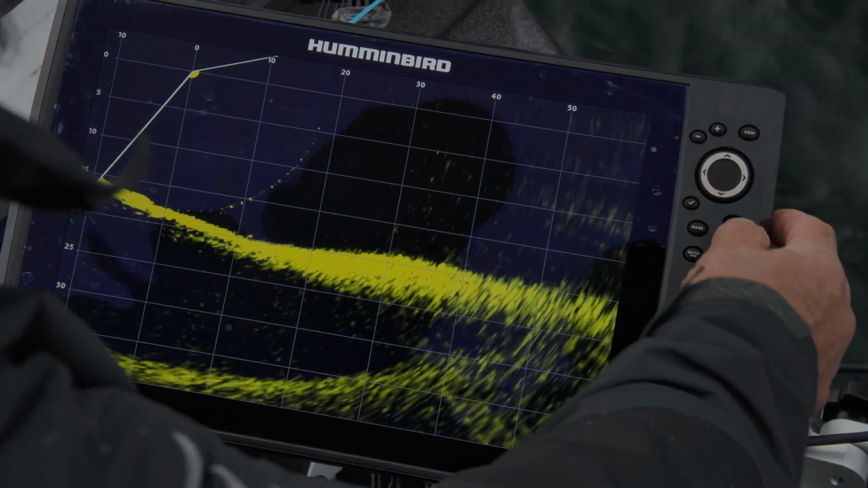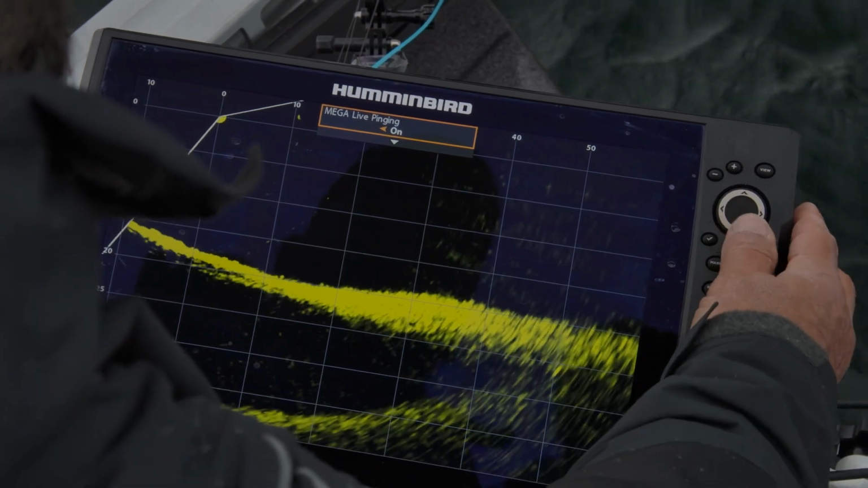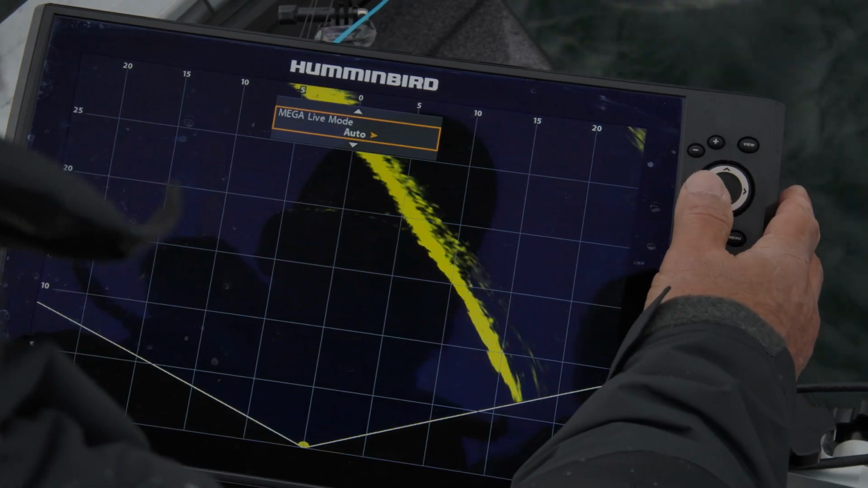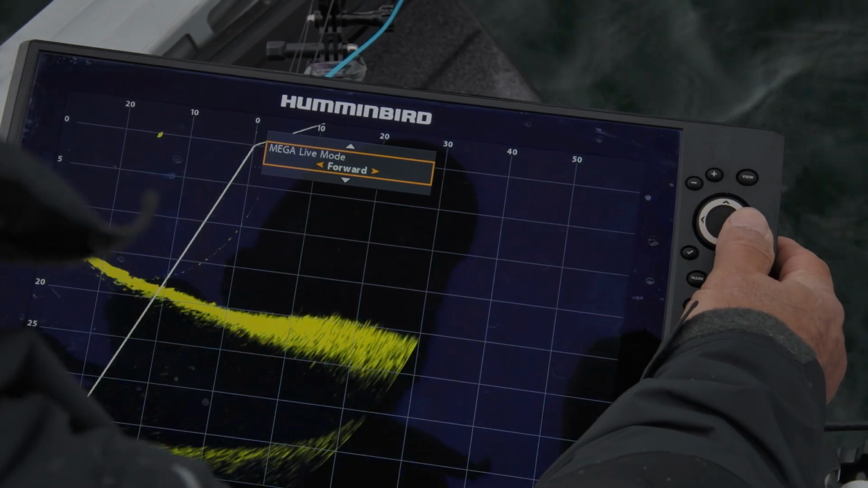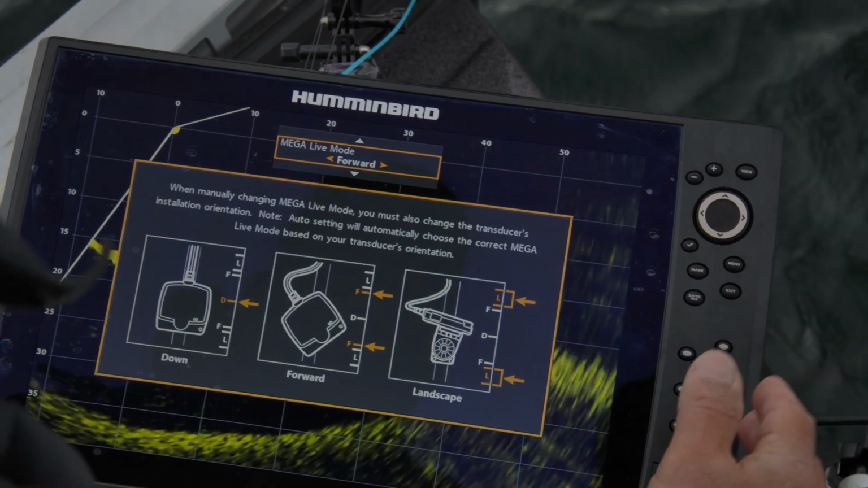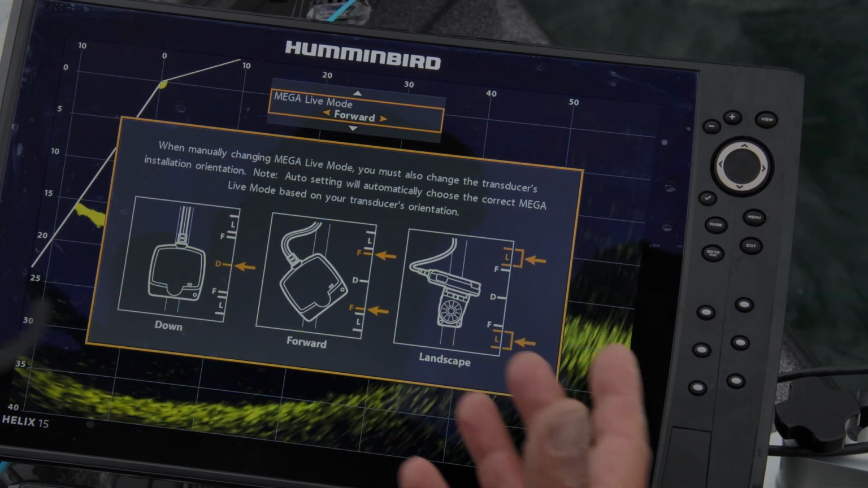So the settings are pretty easy. When you hit menu, live pinging is on or off. You can shut it off, which is nice to have. Forward, your mode select. You can have it in auto, so that'll determine which way it's facing based on the transducer. But there's down, forward, and landscape mode. So we're using forward mode right now, and it even gives you a quick update as to tell you how it should be set. Really, really smart and simple.